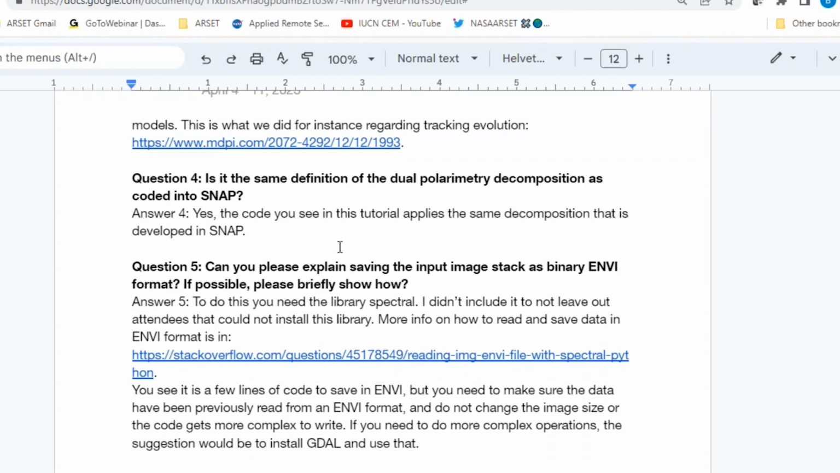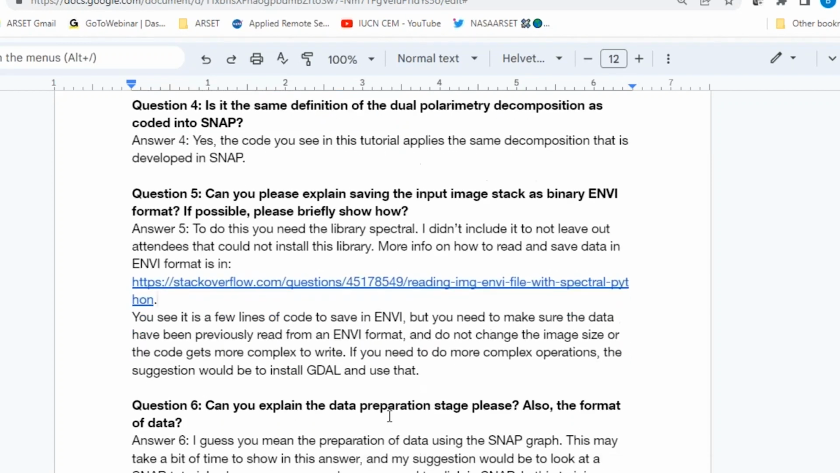Great. Question number 5. Can you please explain saving the input image stack as binary NV format? If possible, please briefly show how. Yeah, this is not too complicated, but it was too much for doing in this training. Also, one issue is that if people could not install the library, they won't be able to do it. So that's why I removed it. But it's very few lines of code. Here I put a link where you can see how to do it.